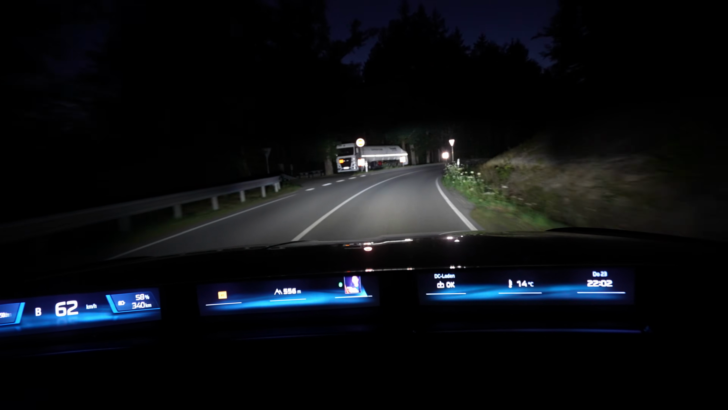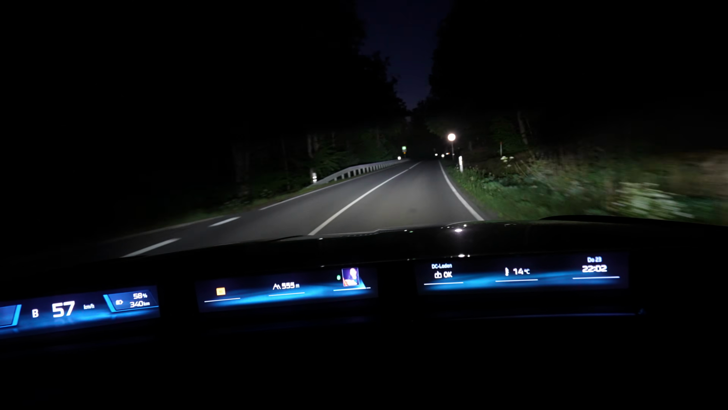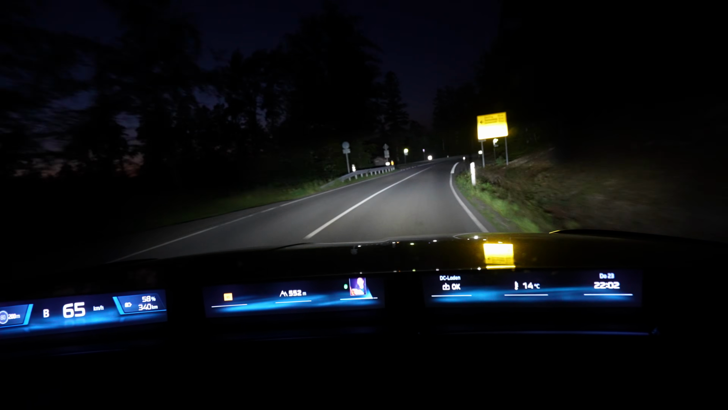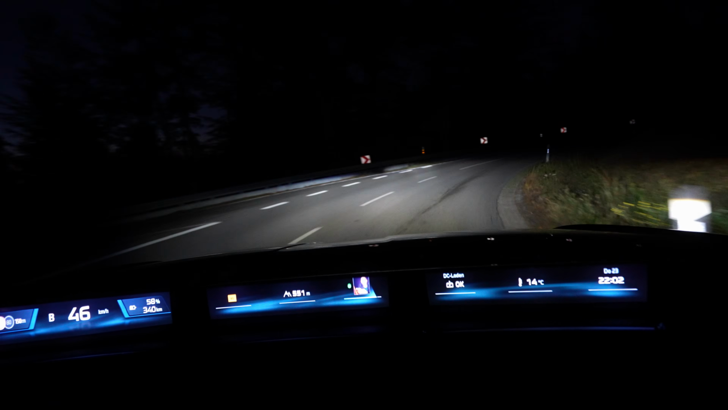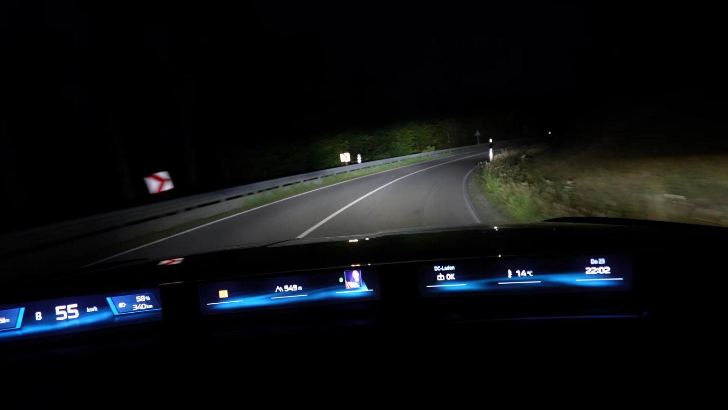Jesus. God, it's like a wall of light. The traffic signs are really bright, and oh, it takes a bit to switch off. That wasn't very fast, but it was also in a corner, so I'm okay.